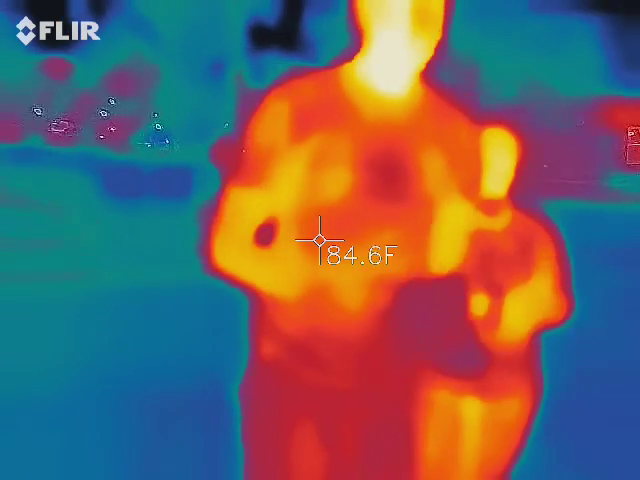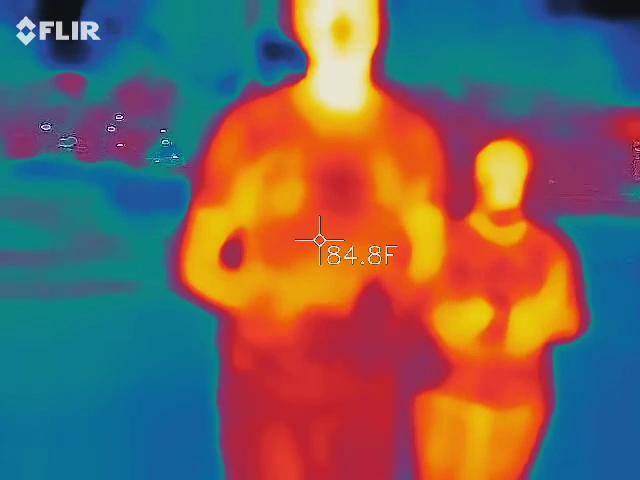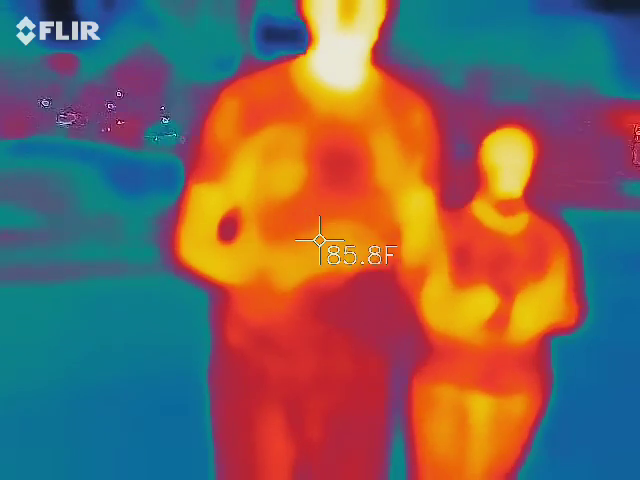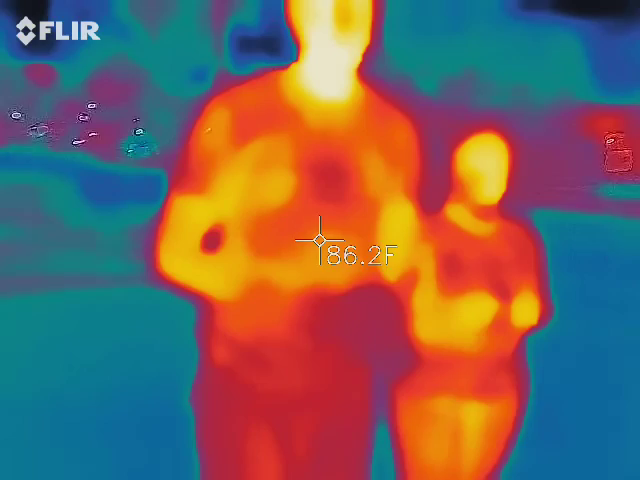I do have epilepsy. It's very difficult for me to have this thing on for more than 10 minutes. So if I have to work closely with you, I will mask up, but don't expect me to stand there for more than 10 minutes. In some places, the more popular areas, we're going to mask up, just so none of you get a ticket.